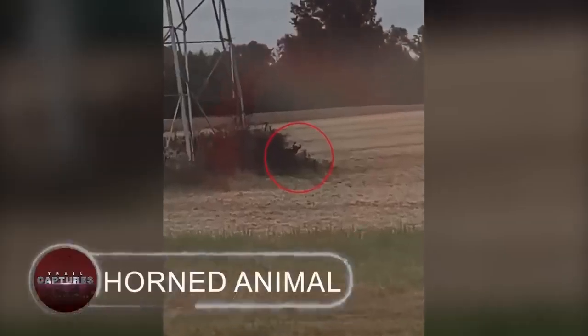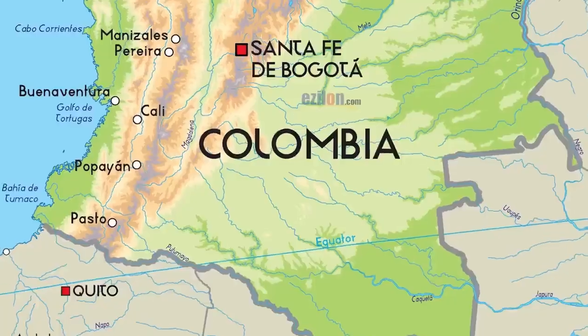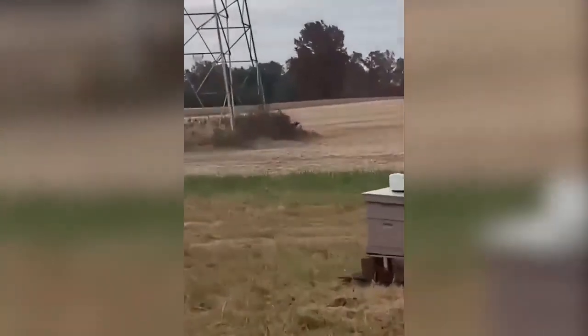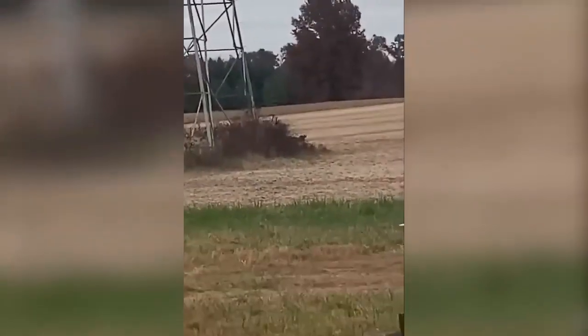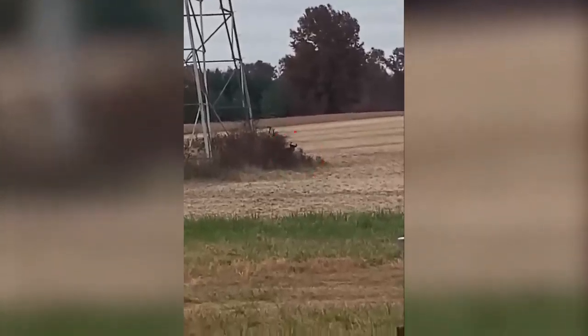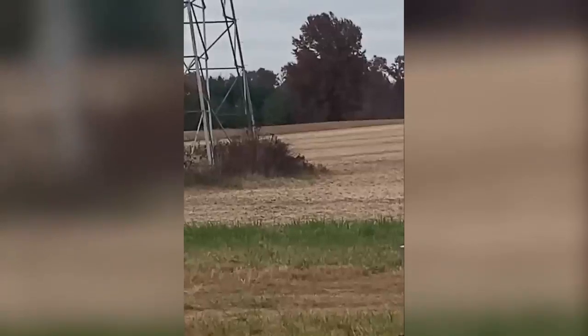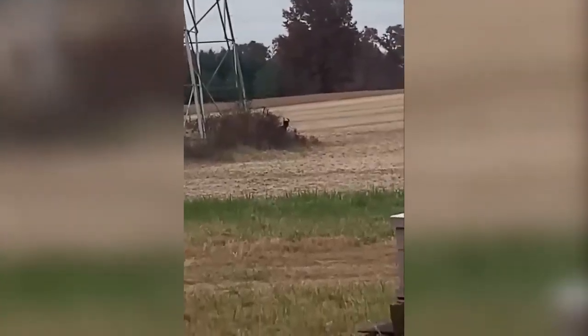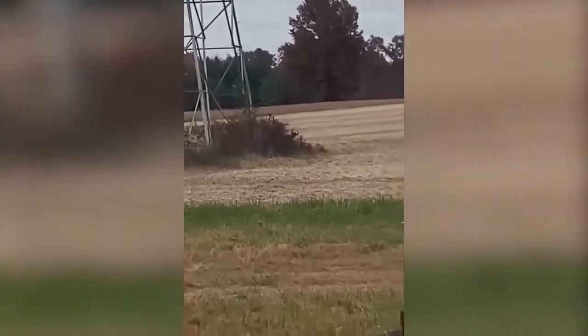Horned animal. The creature was discovered in Colombia by a farmer who was searching the area for bees after it had crept out of a spiky bush. The animal's unusual appearance was enhanced by its two horns over its head and its black color. It was sitting beneath a power pole and was staring straight at the cameraman, giving off the impression that it would attack at any second.